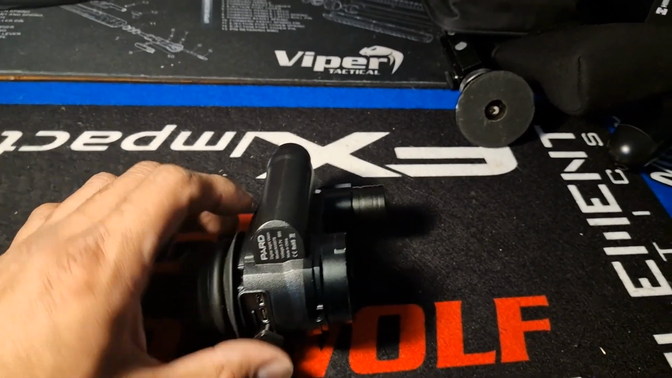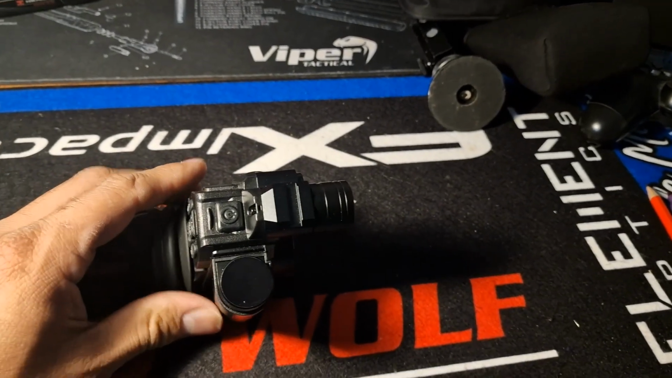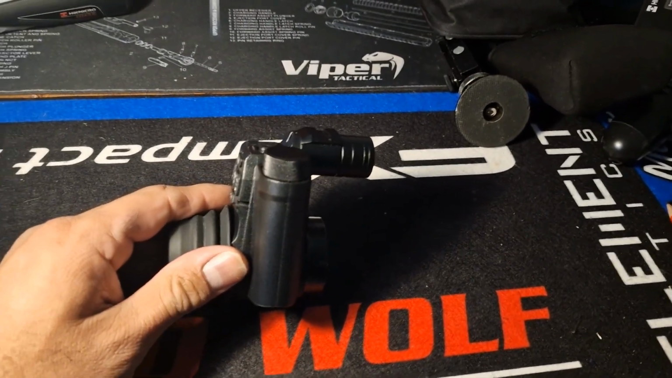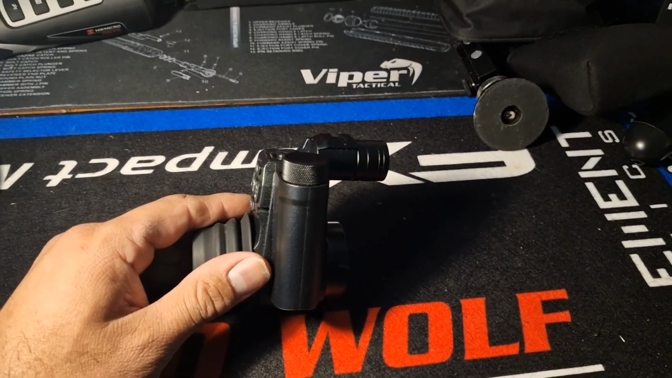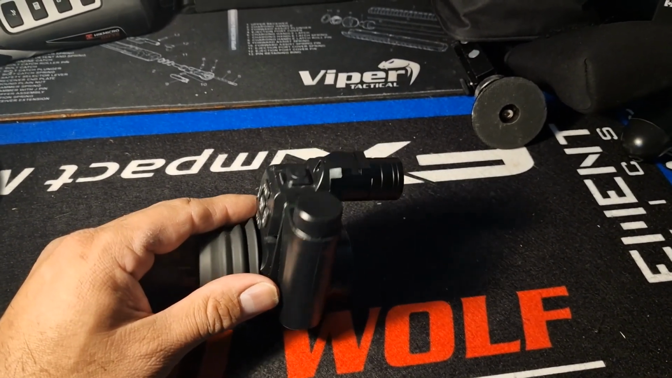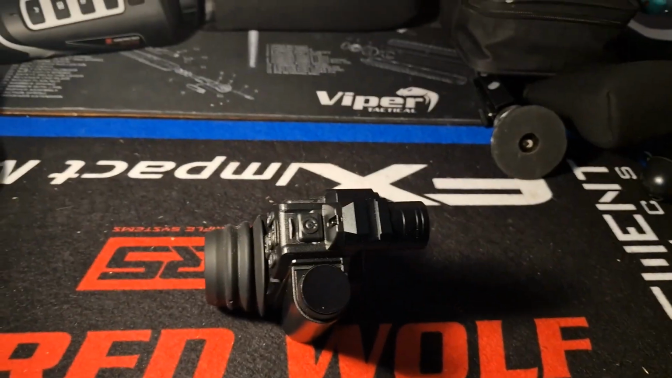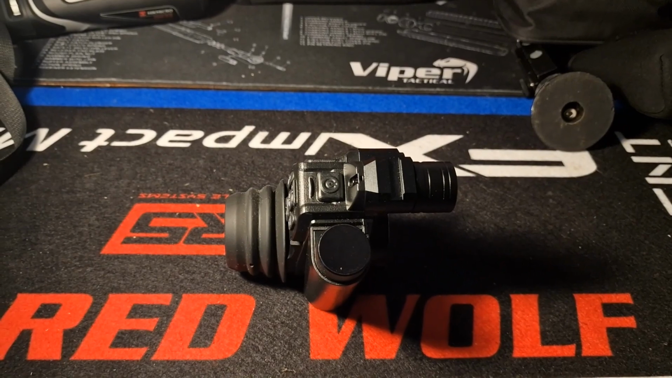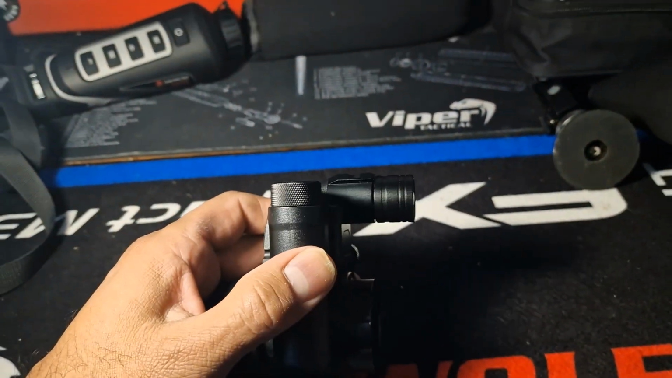But that's it. As far as cons, I would say the IR on it for centerfire use is a little bit weak. I've been using a thermal imaging camera and I'm seeing stuff at hundreds of yards away. And the problem with that is you see too much. With this IR, you're getting about 150 yards, as you saw in the video.